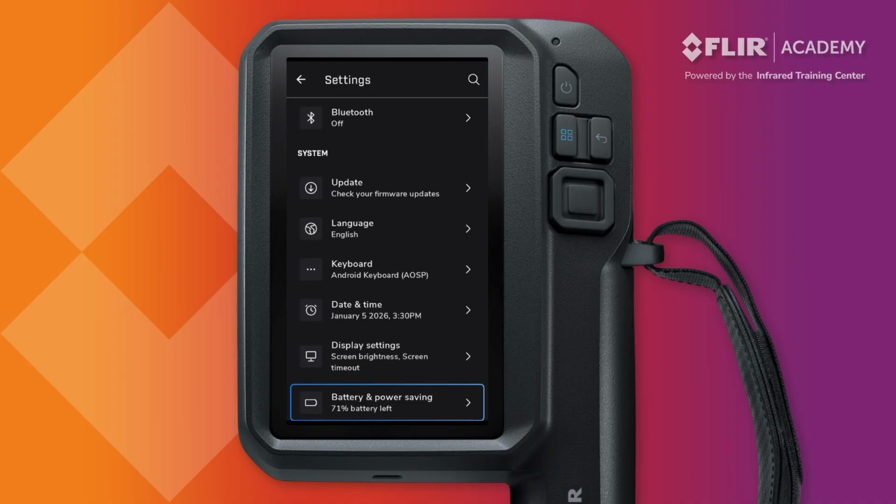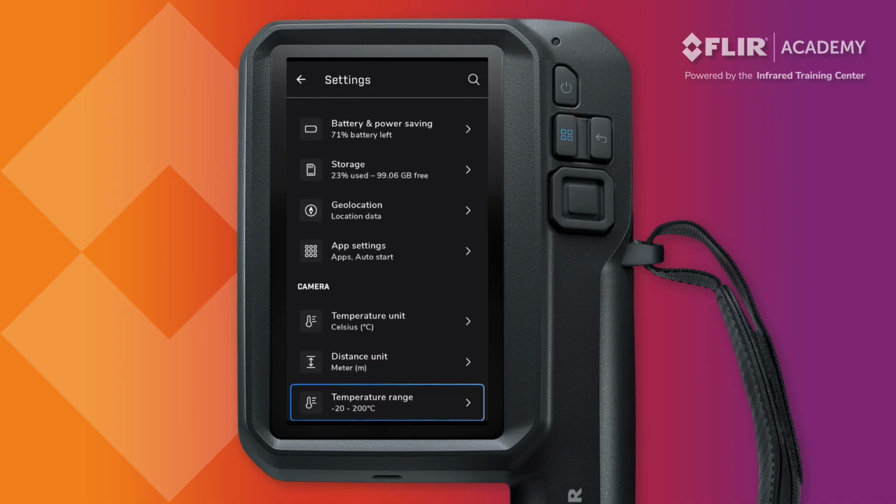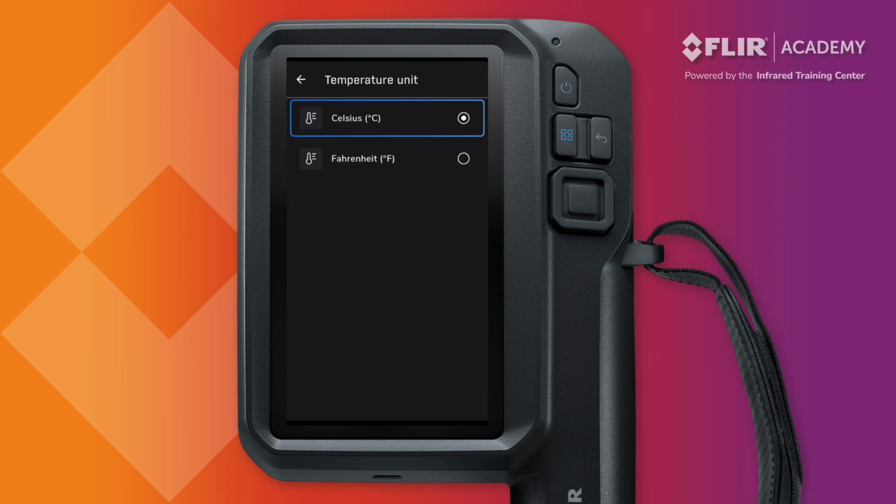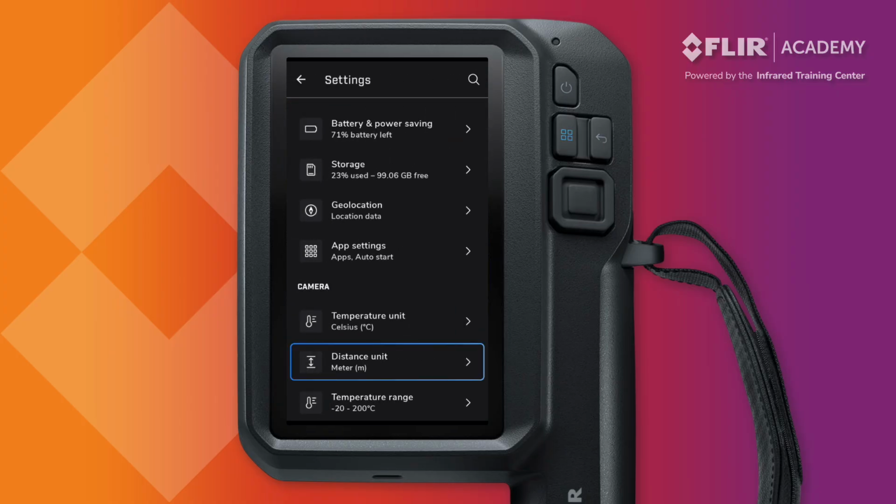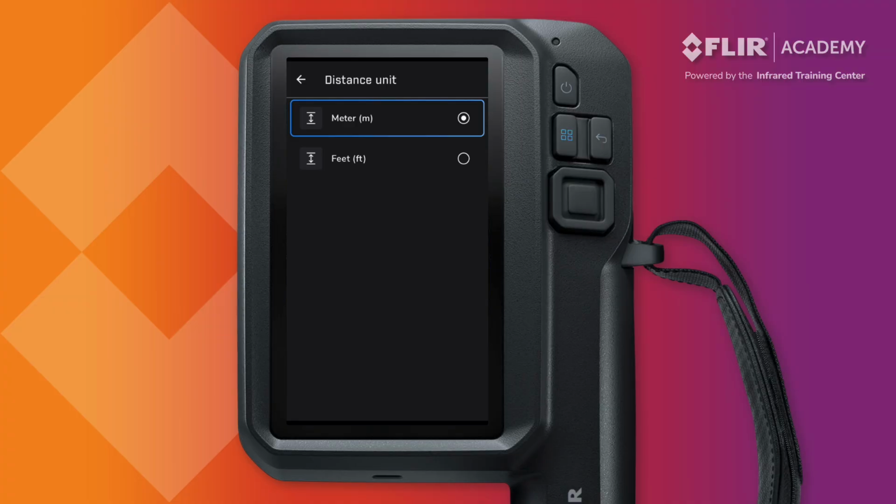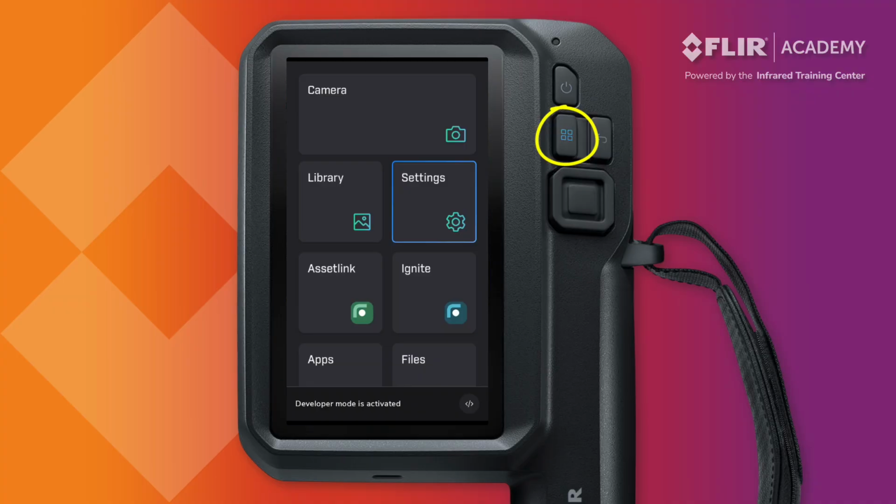Finally, it is here in the settings that you can also change the temperature and distance measurement units in the thermal camera. Find the option for temperature units where you can change these values. For distance units, you have the options for both meters and feet. When finished, press the menu button to return to the main menu on the thermal camera.